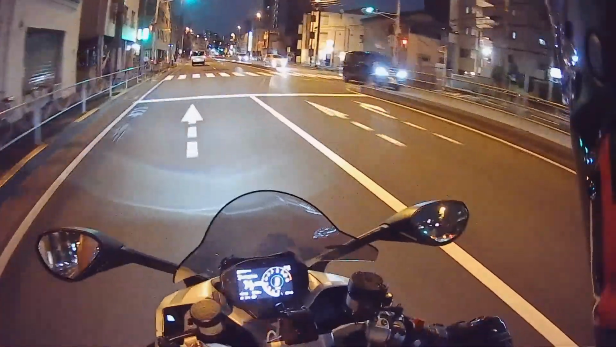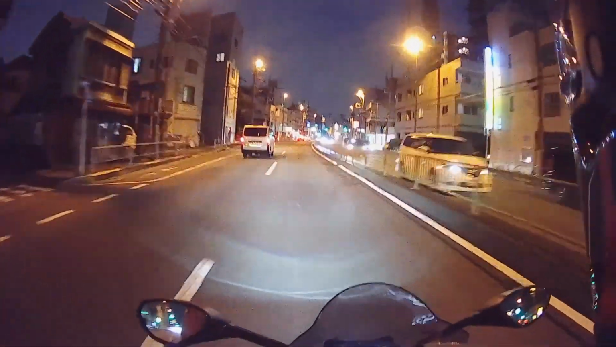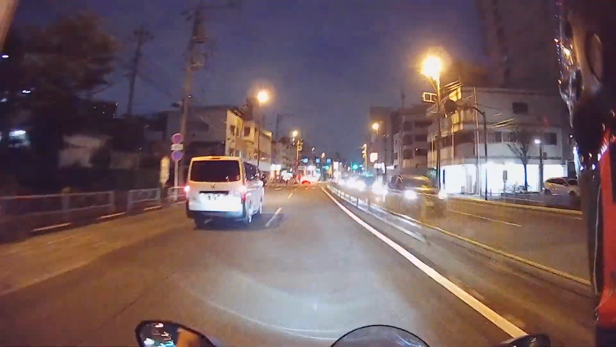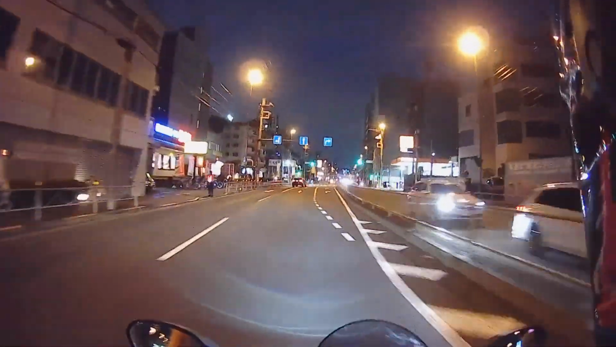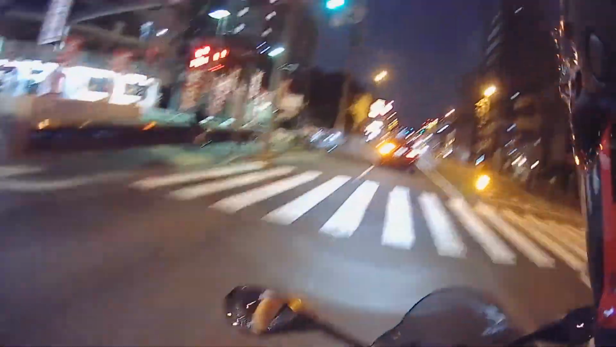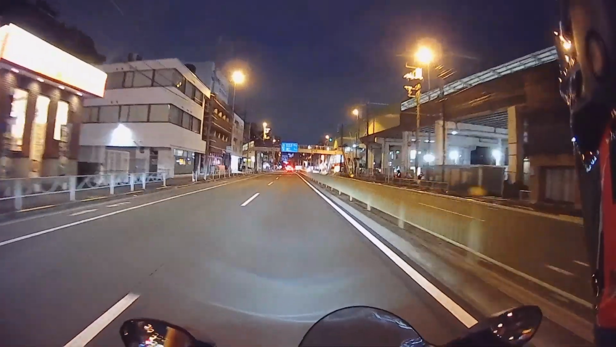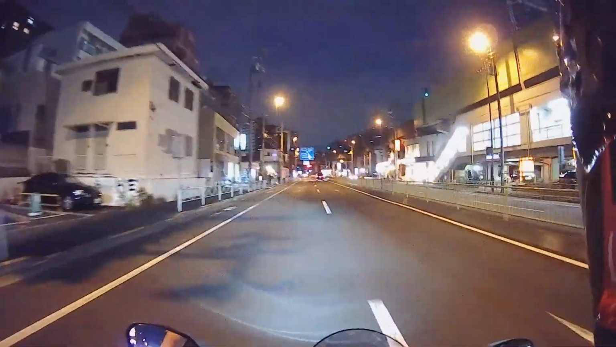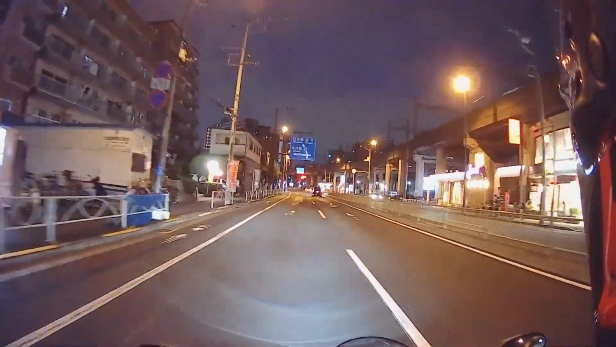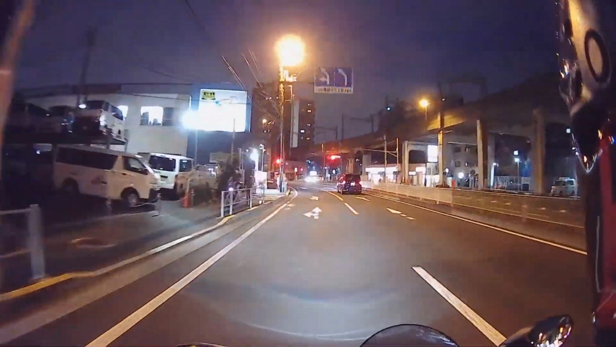Actually, yesterday I went out for full days of riding in the mountains. And as usual, this beautiful Ducati Supersport 950S is all covered in mud and grit from the poorly maintained roads around the mountain area. Since I don't want to have her covered in rust by Monday, let's take her out for a nice wash and tidy.